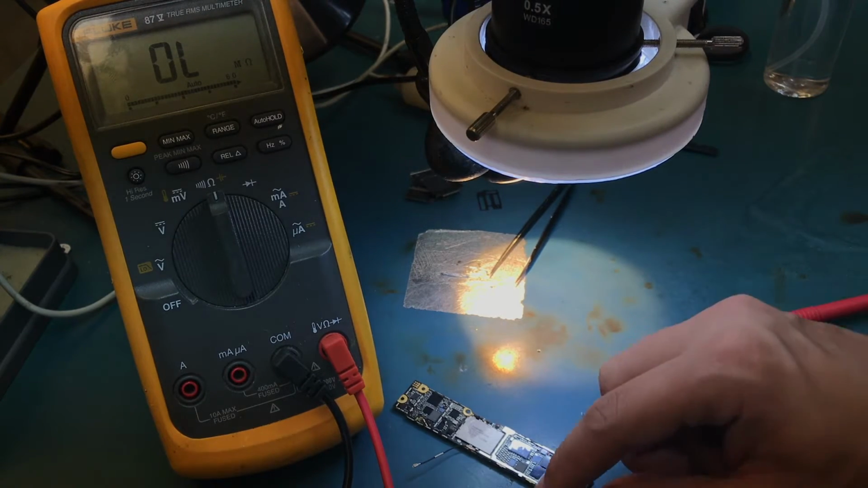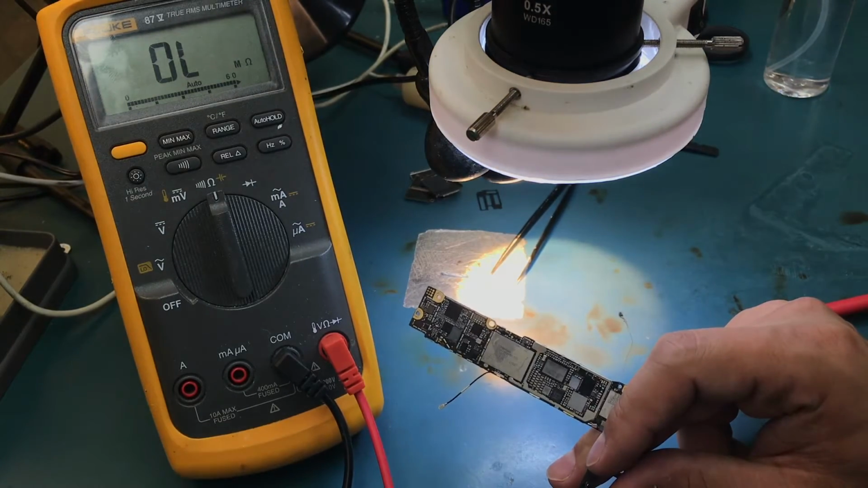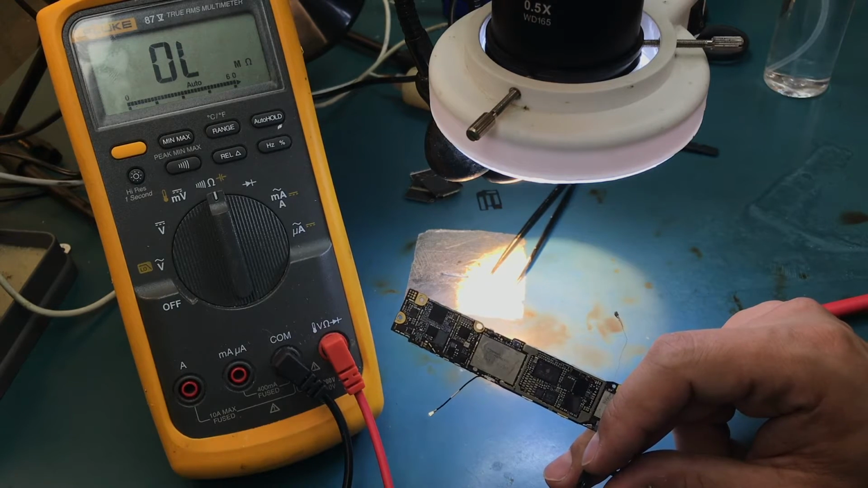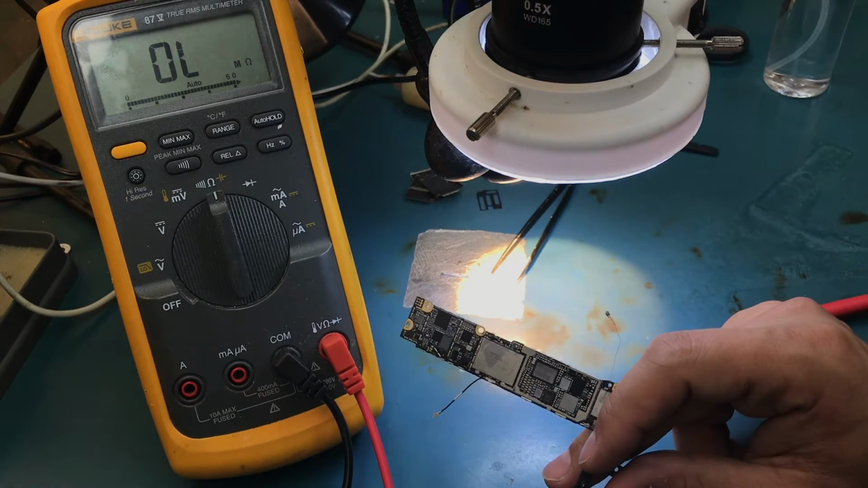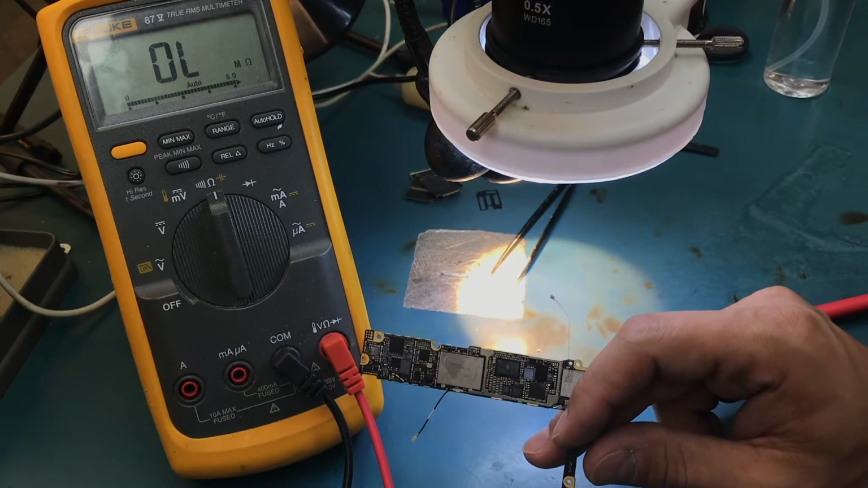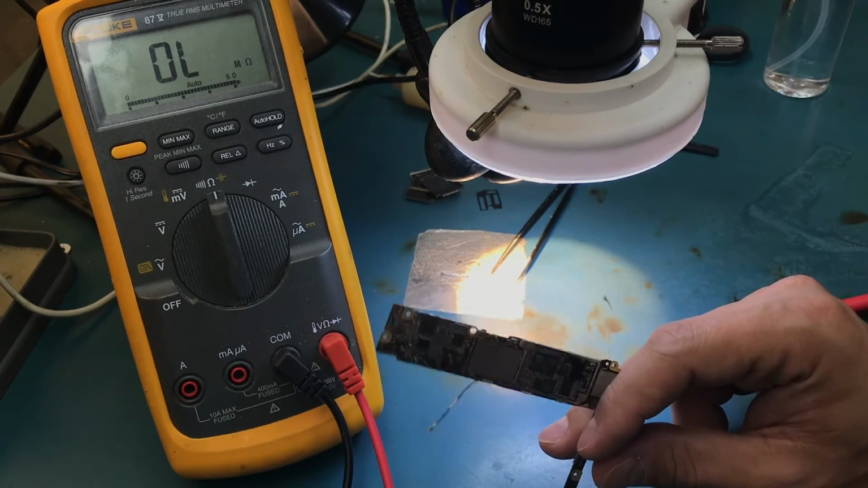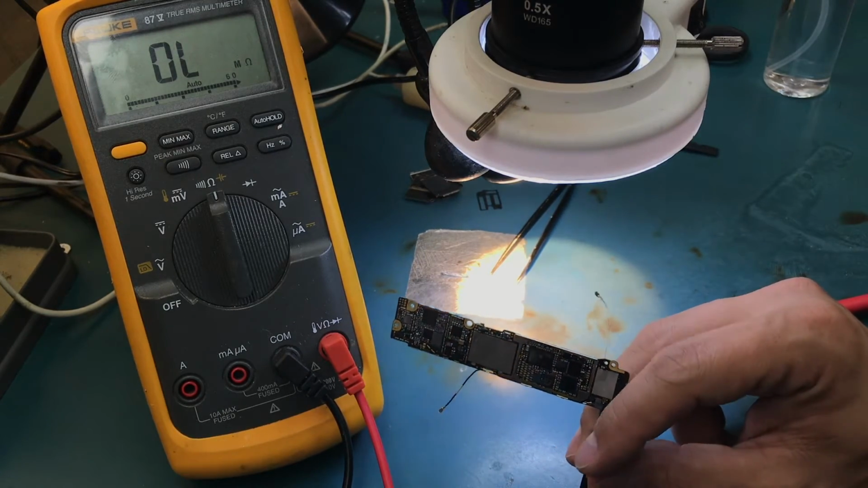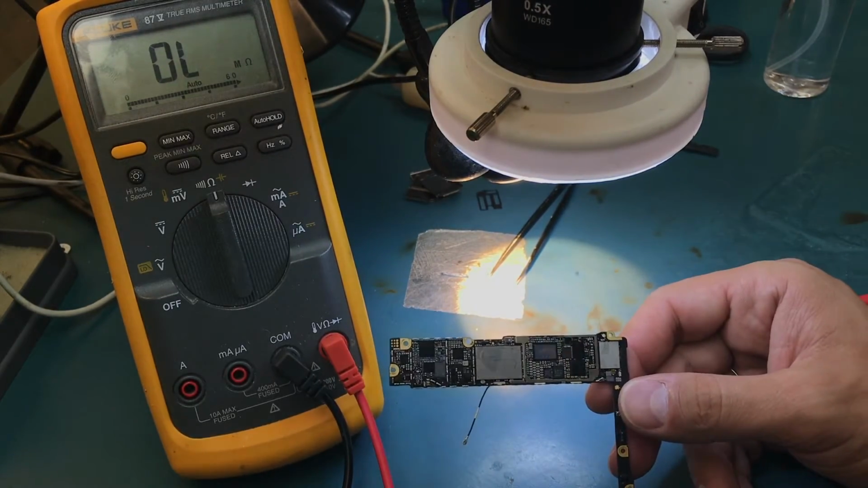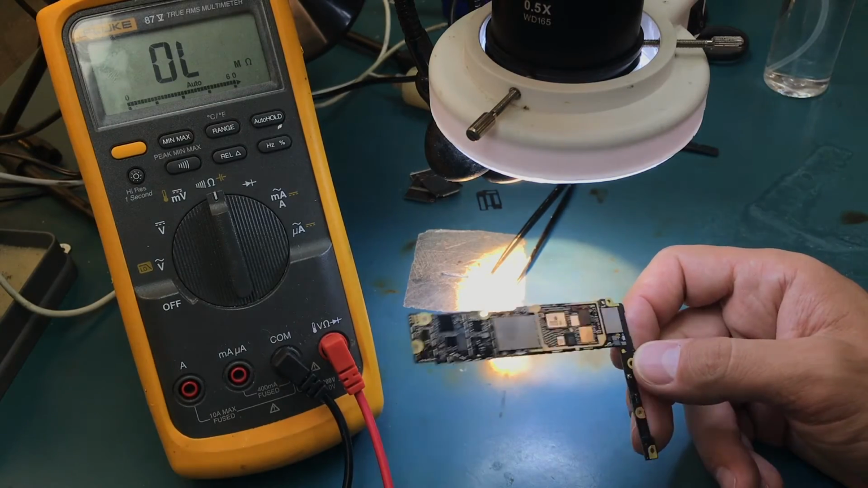Now it's up to you. If you need a quick fix, to get the data out, you can just leave it like that. If you want to do a good one, you can replace that cap with a donor one or with a new one, whichever you have, and be done with it. For the purpose of this video, I'm not gonna replace it, although I will put the shields back and assemble the phone.